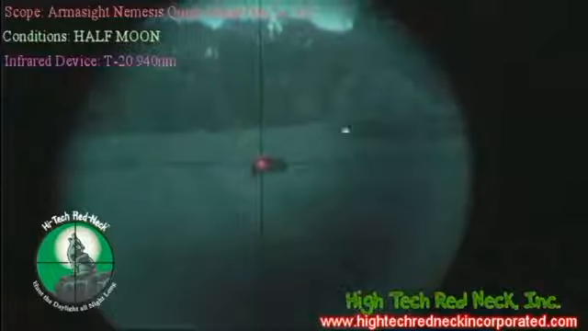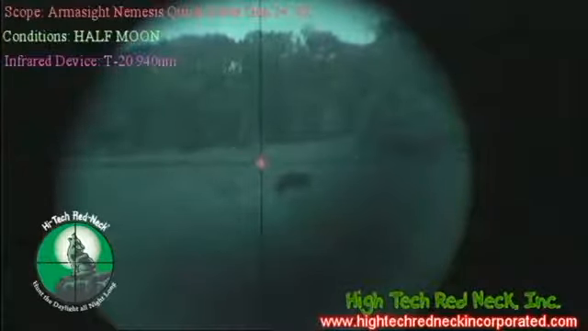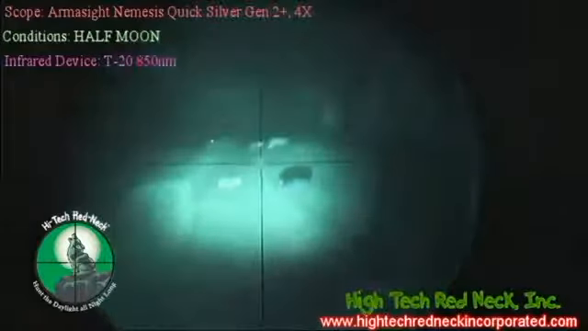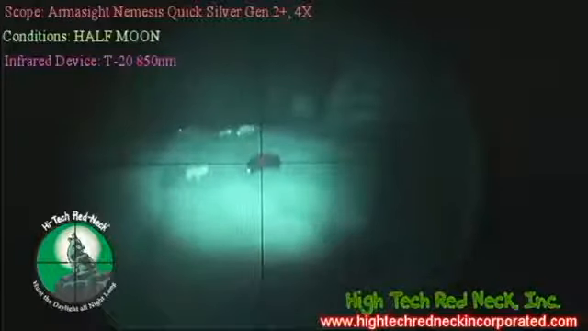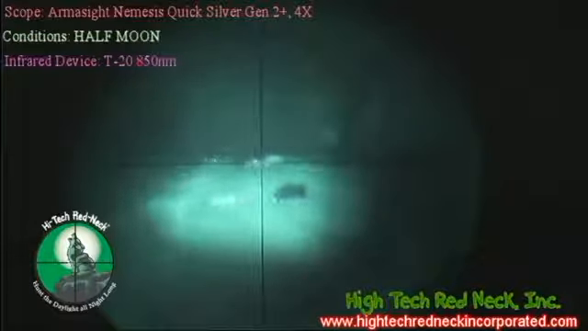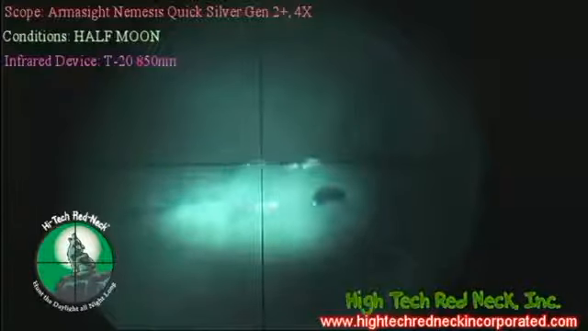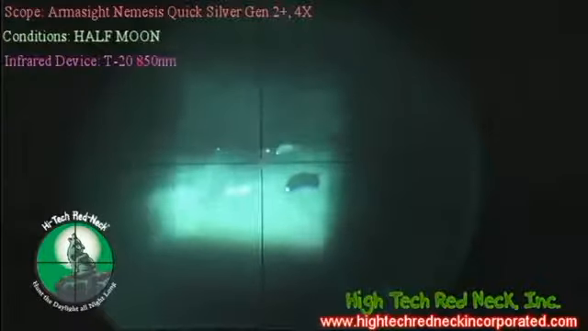We're going to switch over to the 850 nanometer. This is again the T-20 850, and we got it zoomed all the way down, so it's putting out maximum light here. And there you have the 100-yard hog, 100-yard coyote, 200-yard coyote, 200-yard hog, the 300-yard hog, 300-yard coyote. And we can actually zoom this one out too.